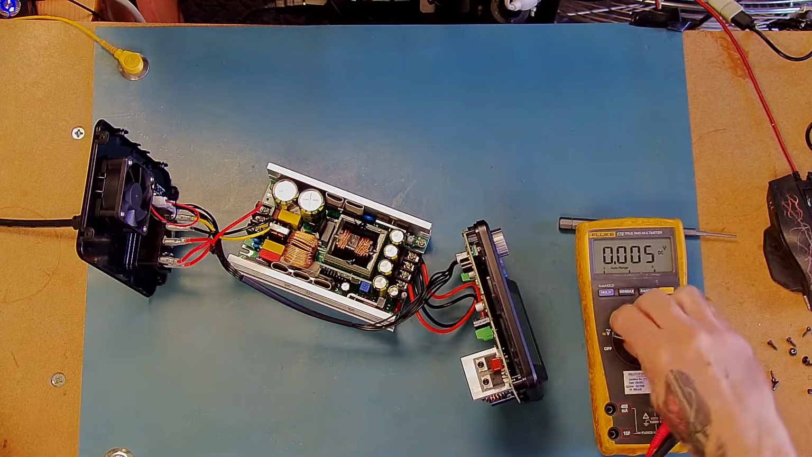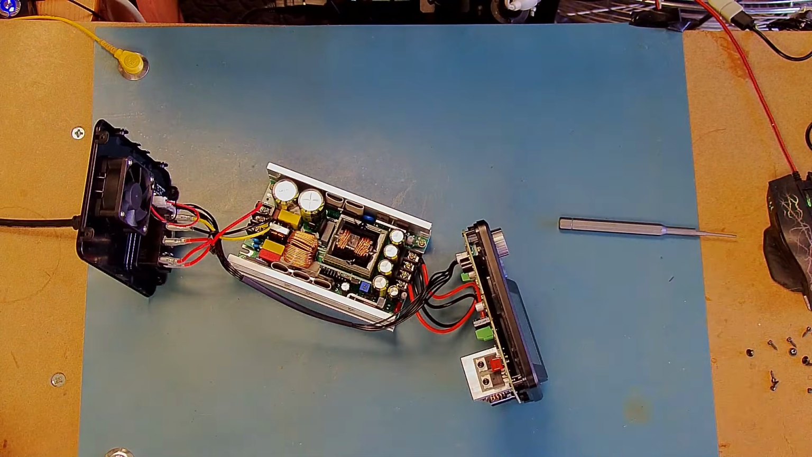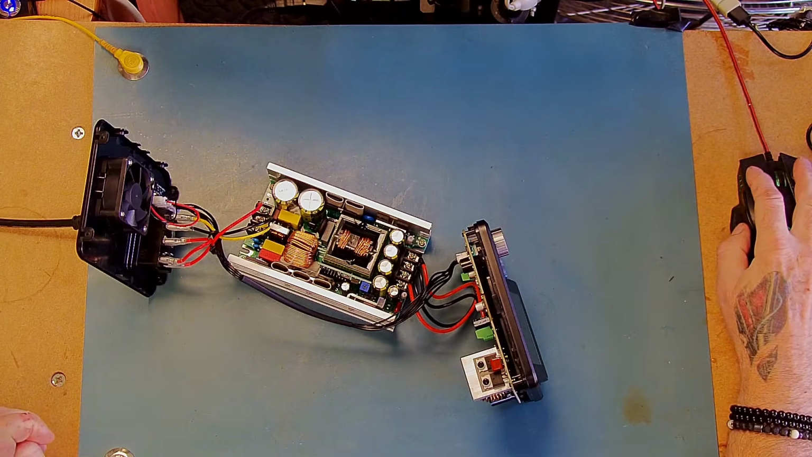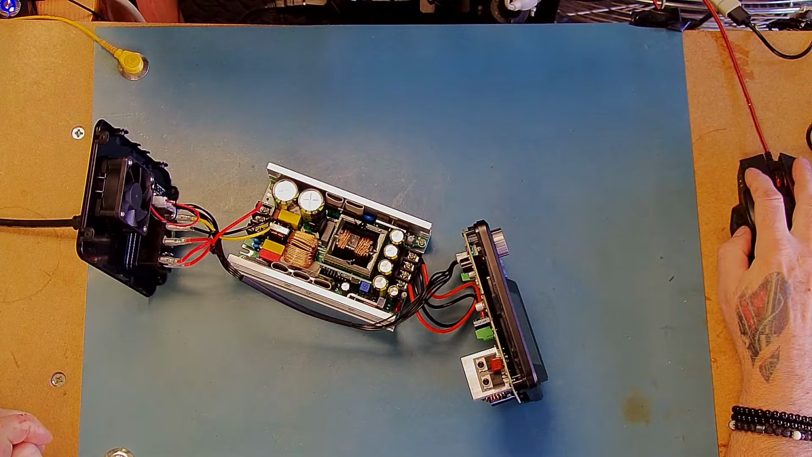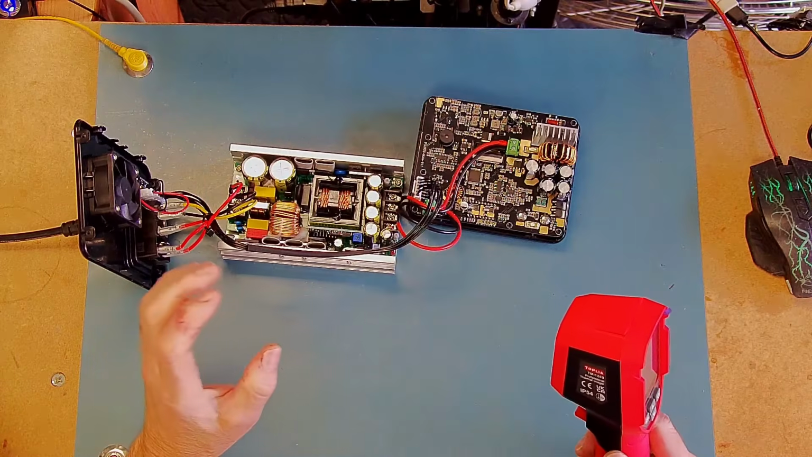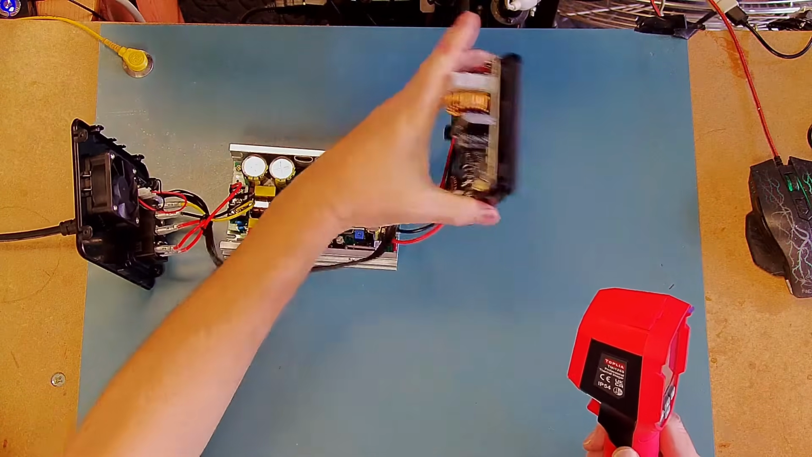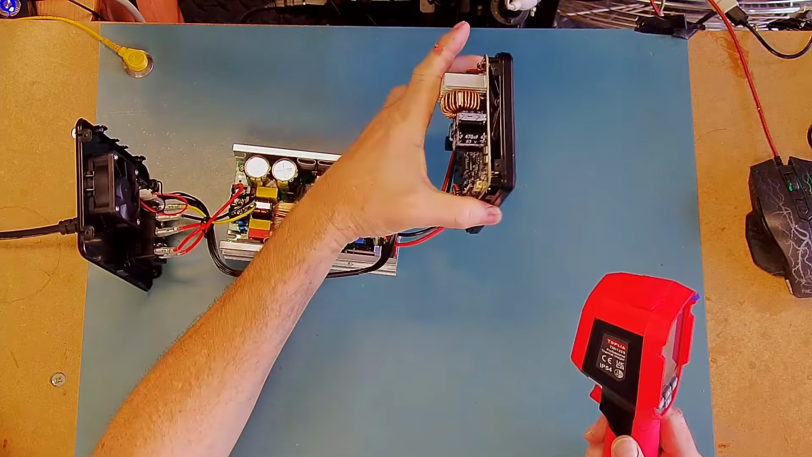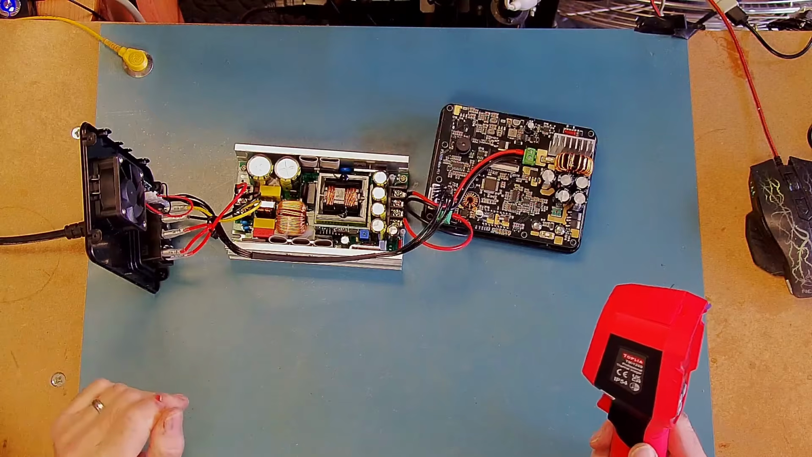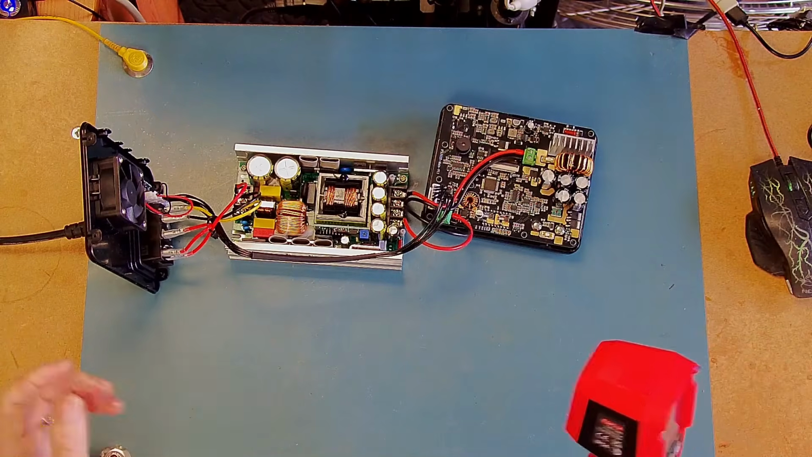Okay, so what I'm going to do next is I'm going to get a load and my thermal camera. Then we'll be able to see what's generating the temperature inside this unit. So I'll just get that set up and I shall be back in a moment. At the moment I've got nothing connected to the power supply at all. So we've just got the front panel here. I think the output is set for 18 volts. Other than that, there's nothing connected.